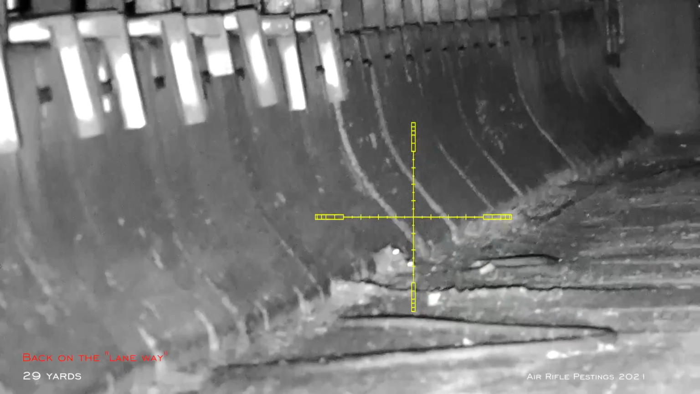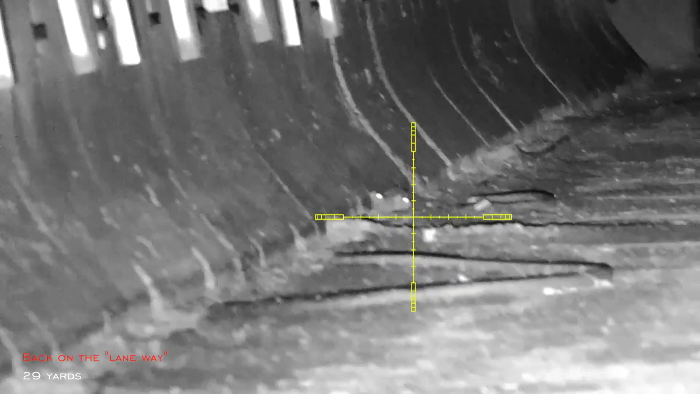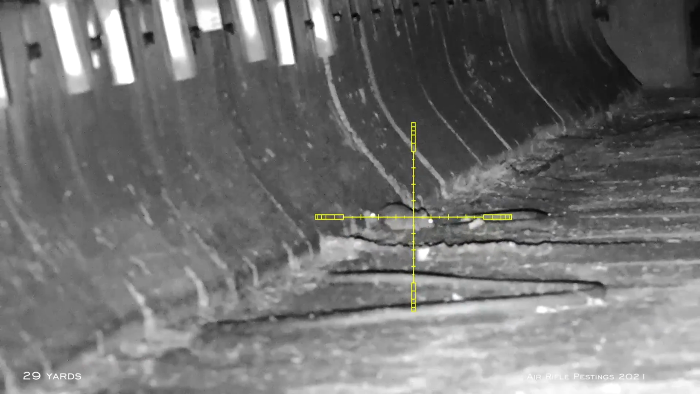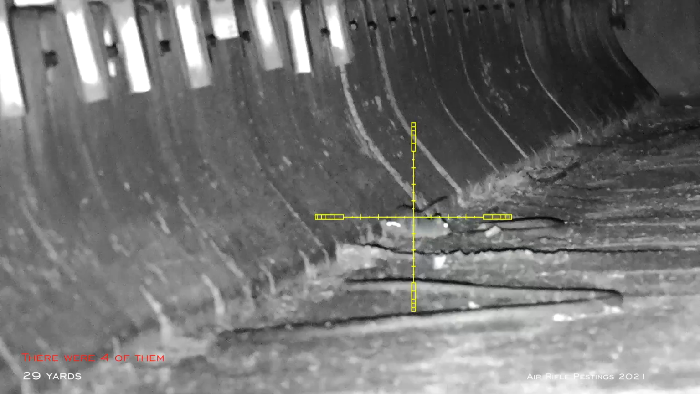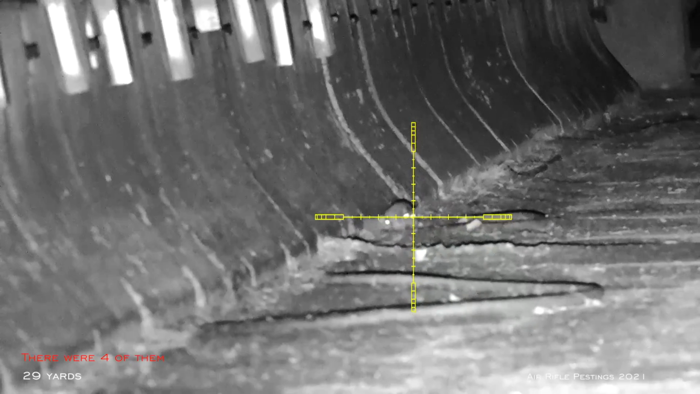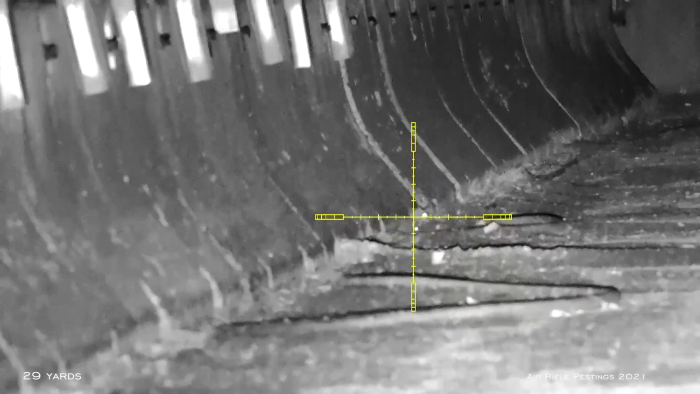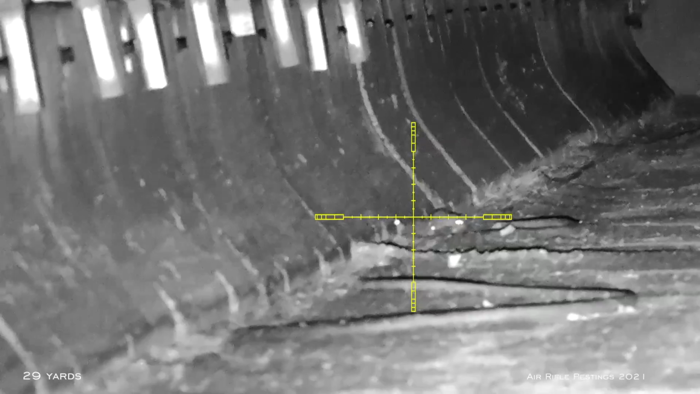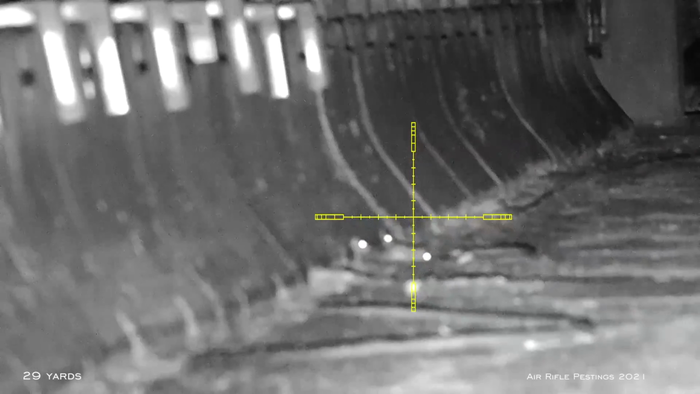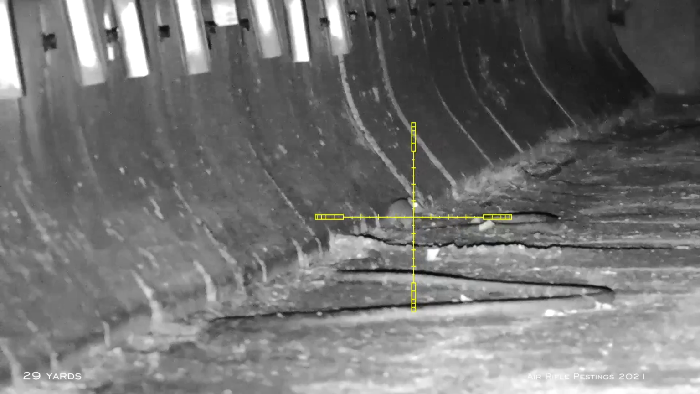So I'm back at the laneway here. I spotted about 4 of them in the same bundle. I'm just waiting for my opportunity. At 29 yards, they were coming in and out, so I'm just waiting patiently to see if I can have an open shot. This guy finally came out, and I lined him up on the body, and that dropped him right there. It was rat number 6.